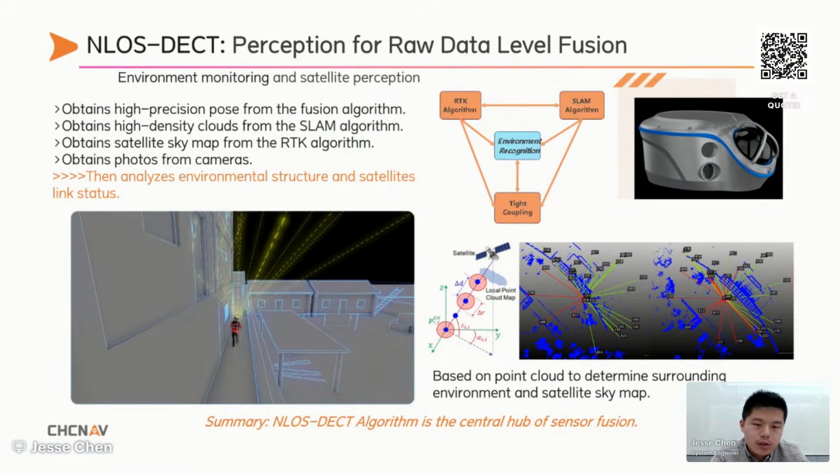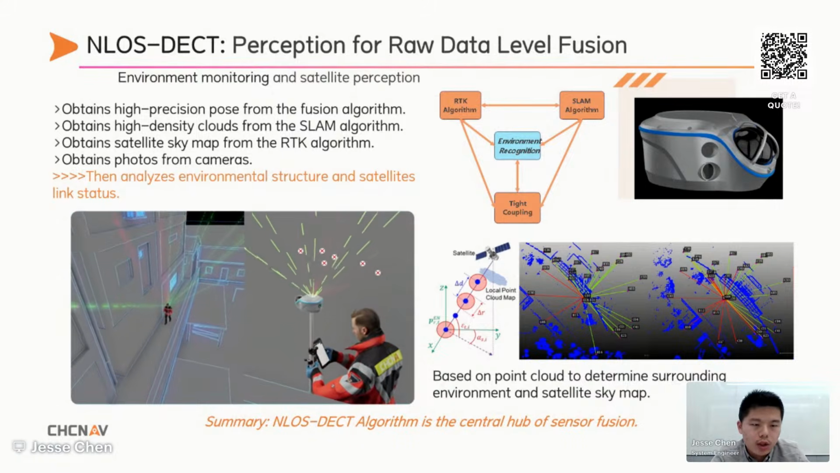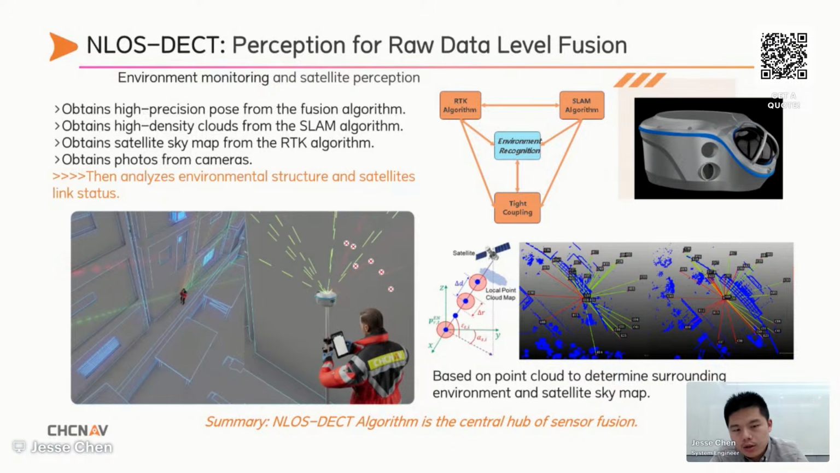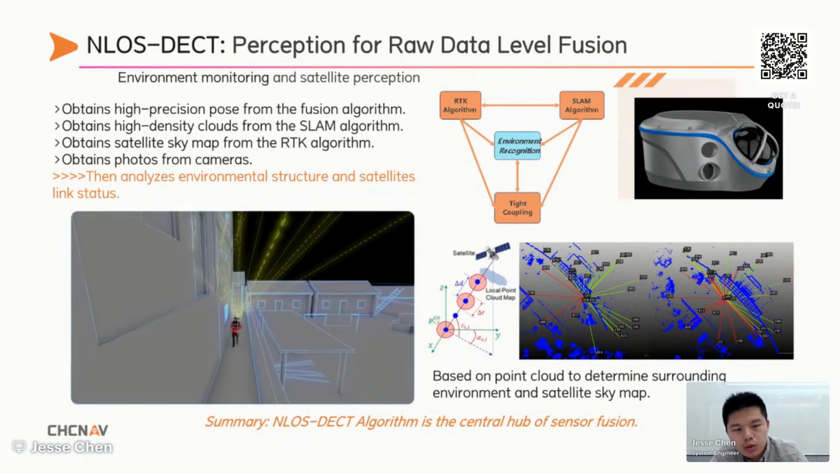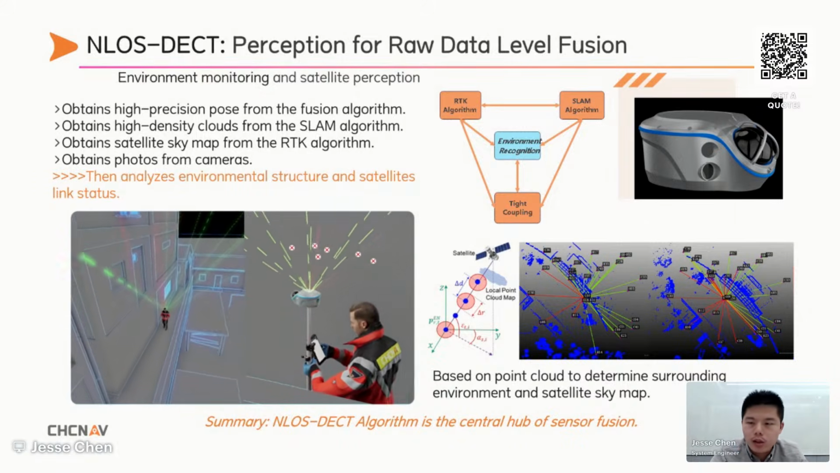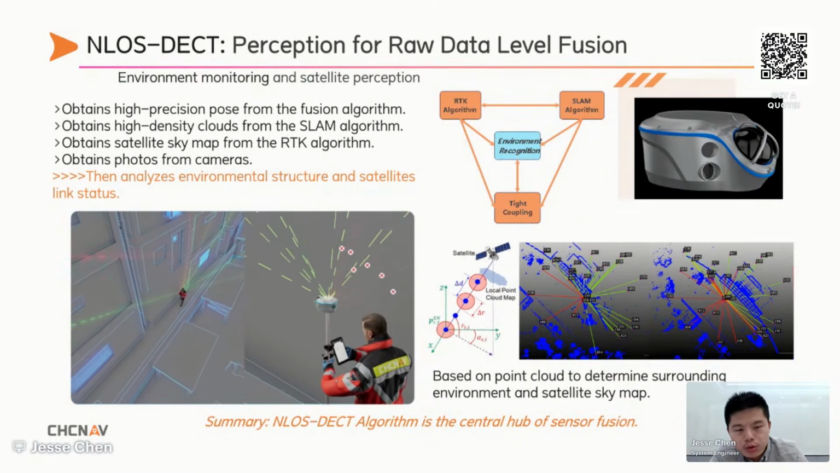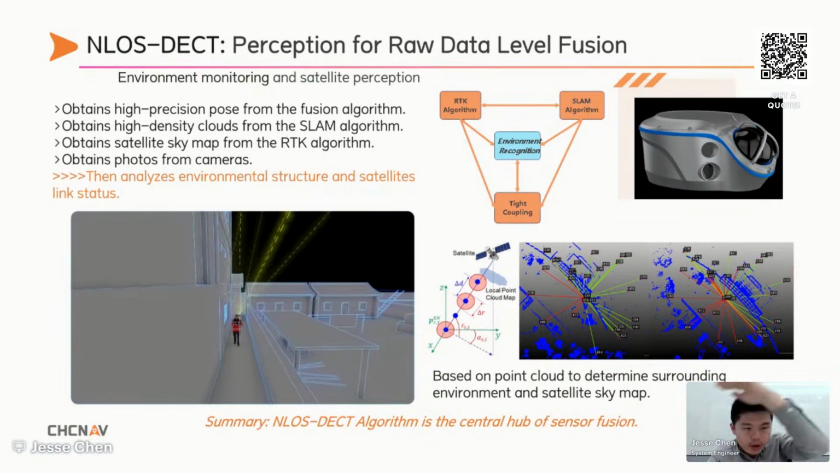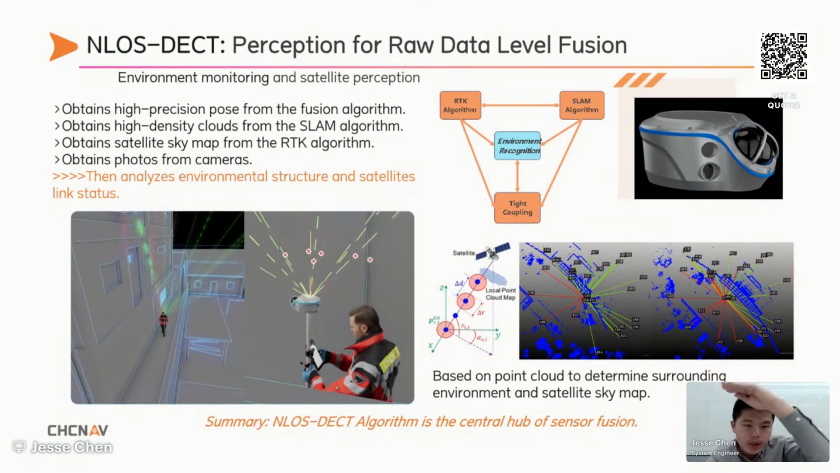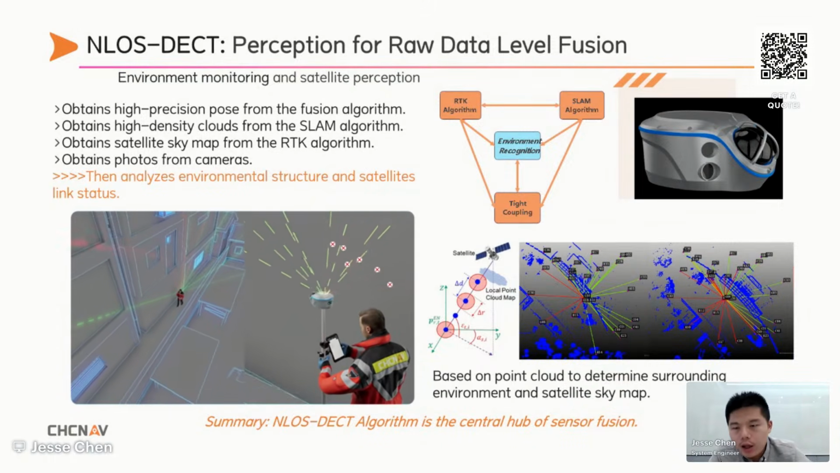And in this new architecture, environment perception acts as a central hub. That is our unloss detect algorithm. It truly expands the stability and usability boundaries of traditional GNSS systems. Why? Because we can capture the surrounding and overhead point cloud to analyze nearby buildings or tree canopies, and we analyze the path of each satellite signal.